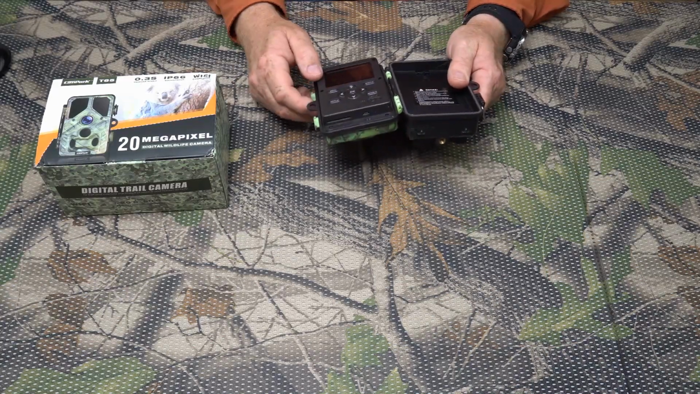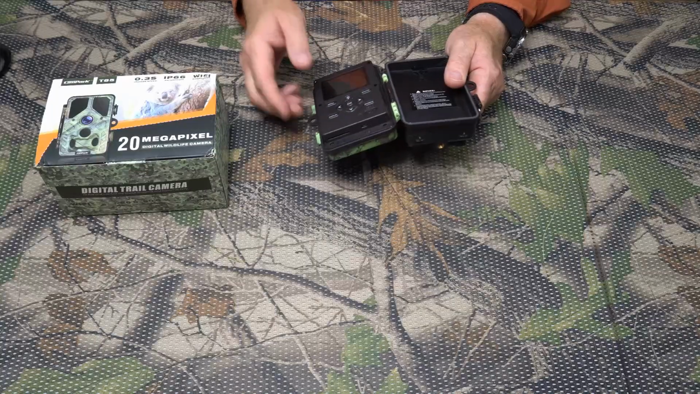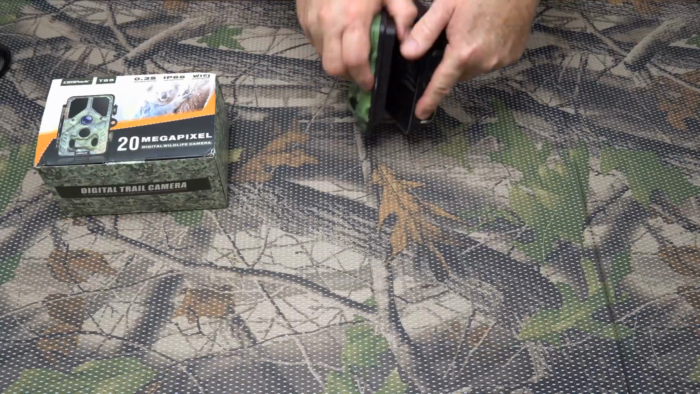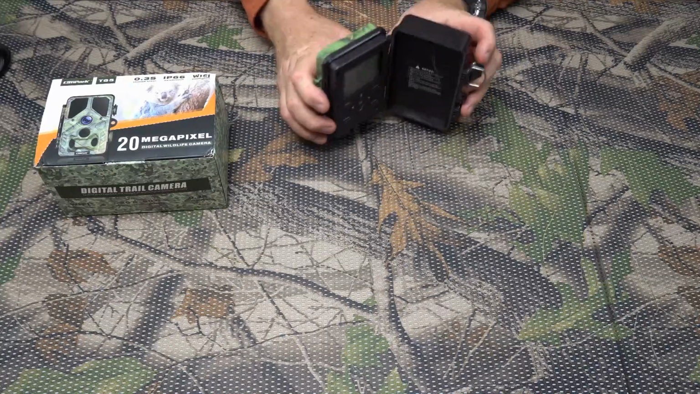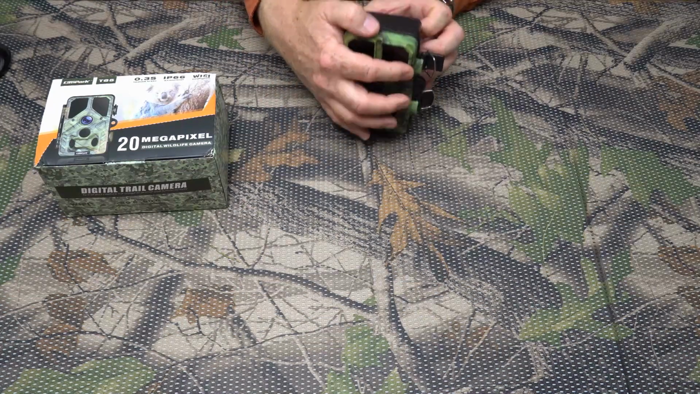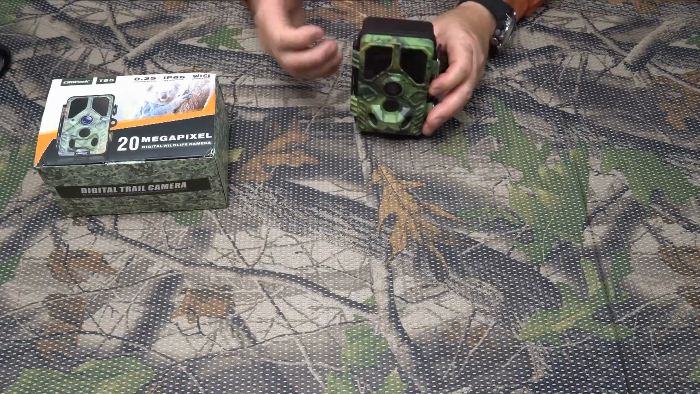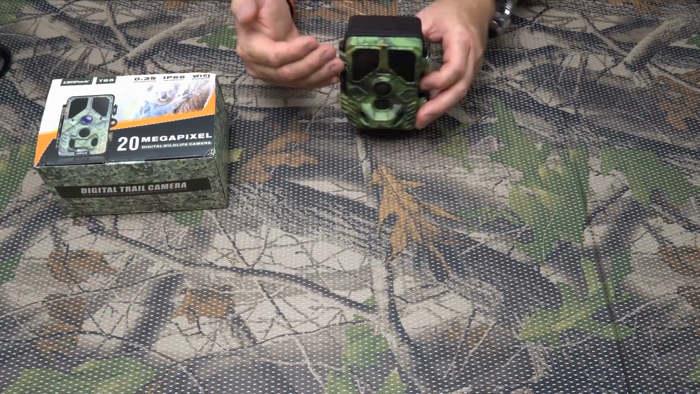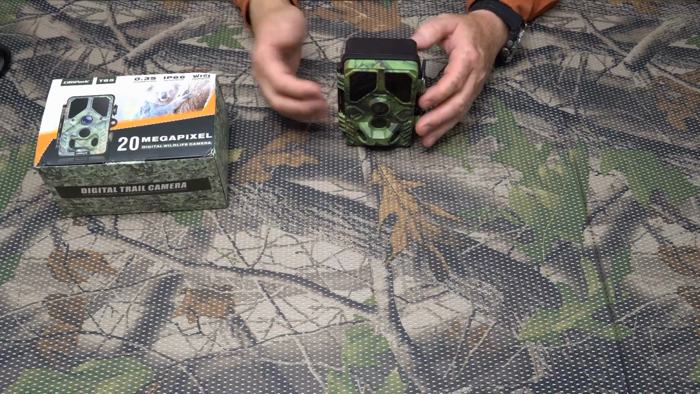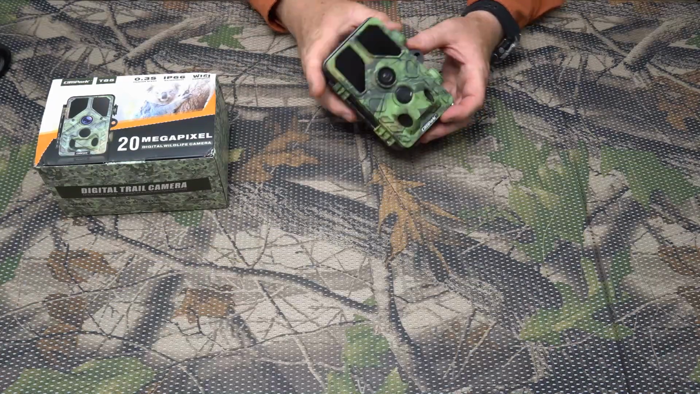Now, this camera does have Wi-Fi, and I did use this. What that Wi-Fi does is, since the door opens up like this when it's mounted onto a tree, you can't see where the camera is pointing. So if you connect it with Wi-Fi, you can actually have it closed, and you can use your phone to point the camera and see where the camera is pointing. You could also look at your videos and stuff on your camera if you wanted to use that.